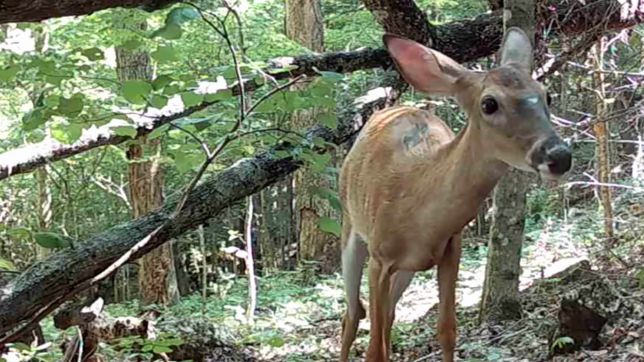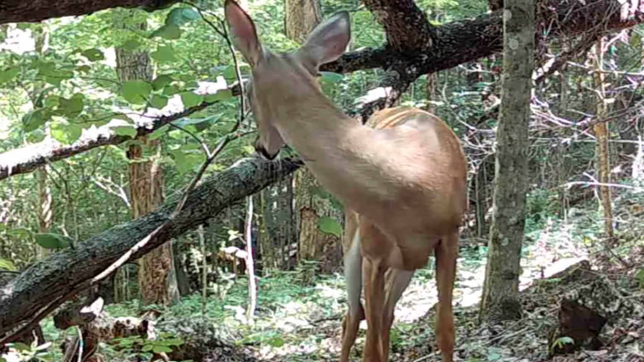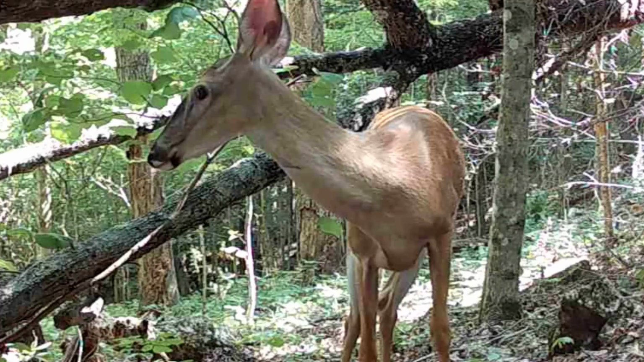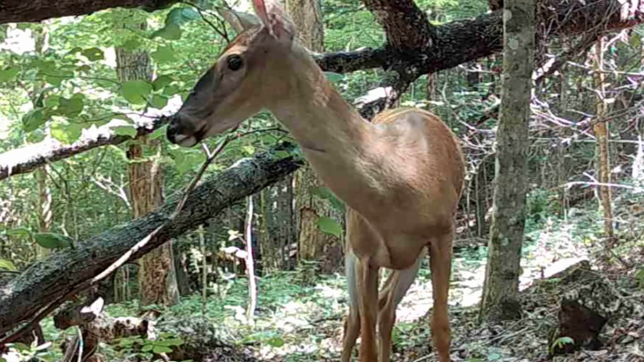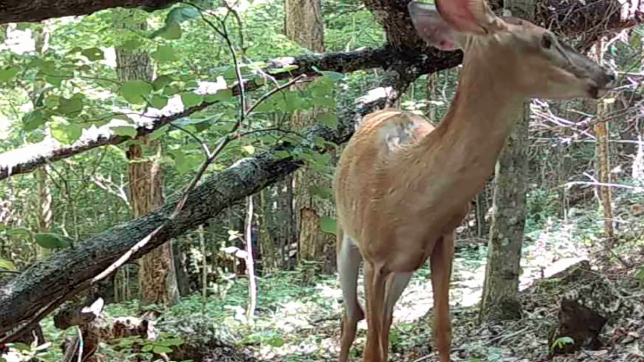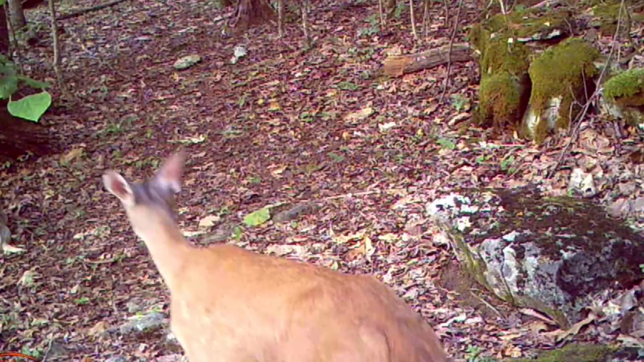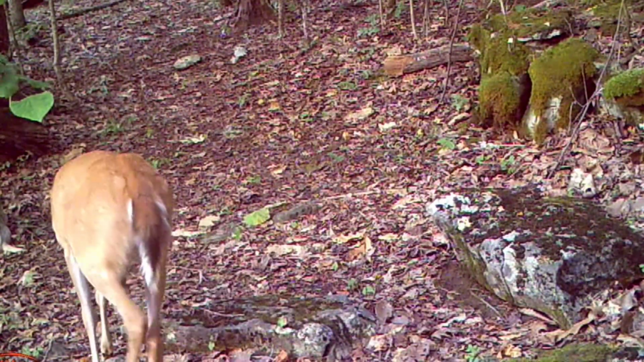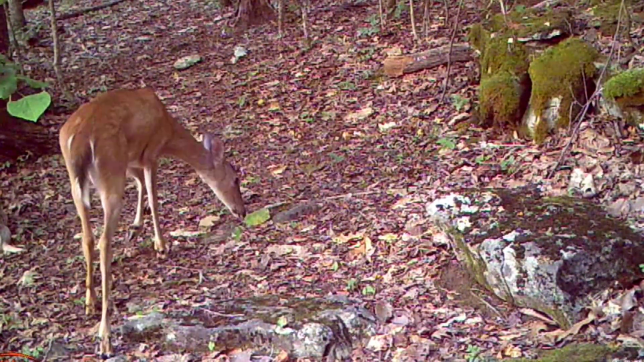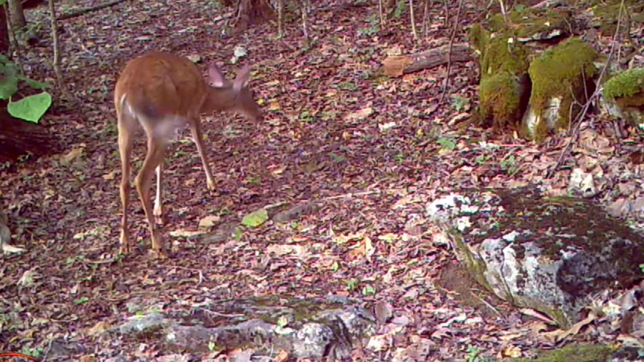But these deer, this doe don't have no fawn with her. I don't know if she just didn't have any or the coyotes got them. I hate to think that. But they have a hard time in this heat. Always watching for them coyotes though. And they just browse. Looks like a yearling. Off on its own now.